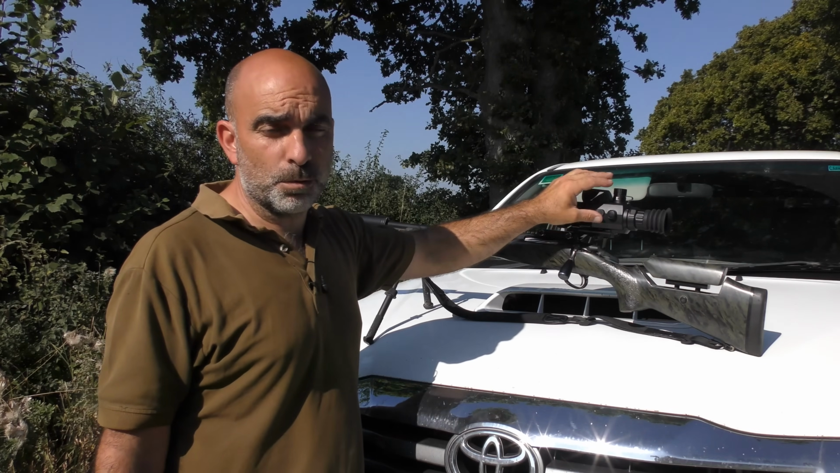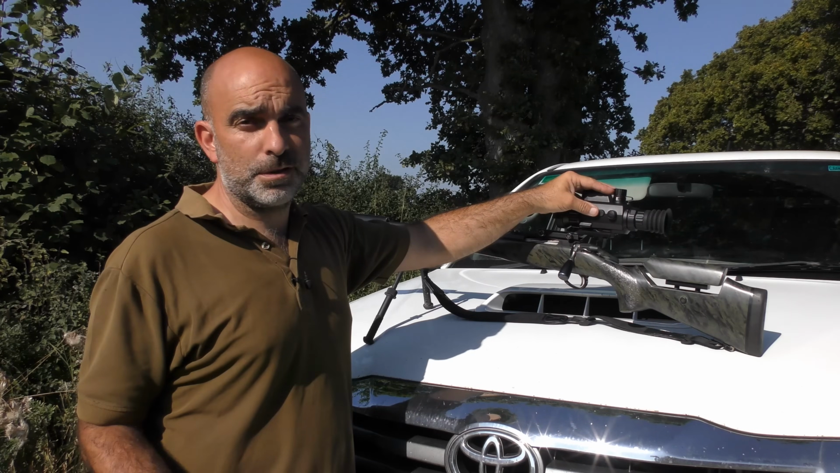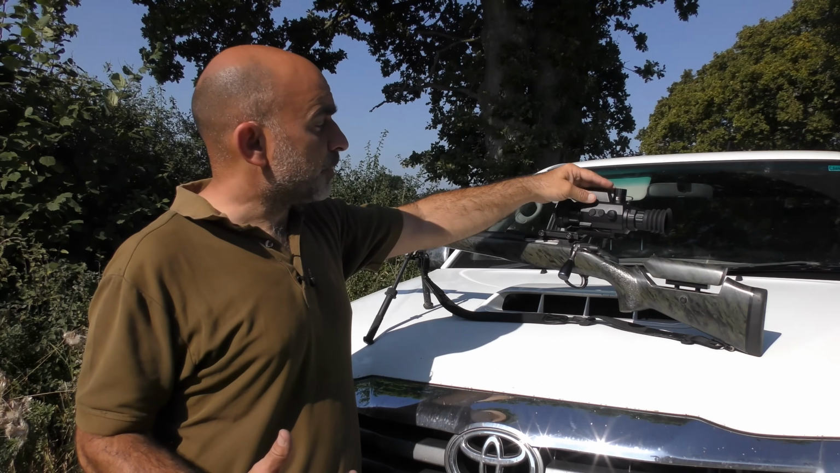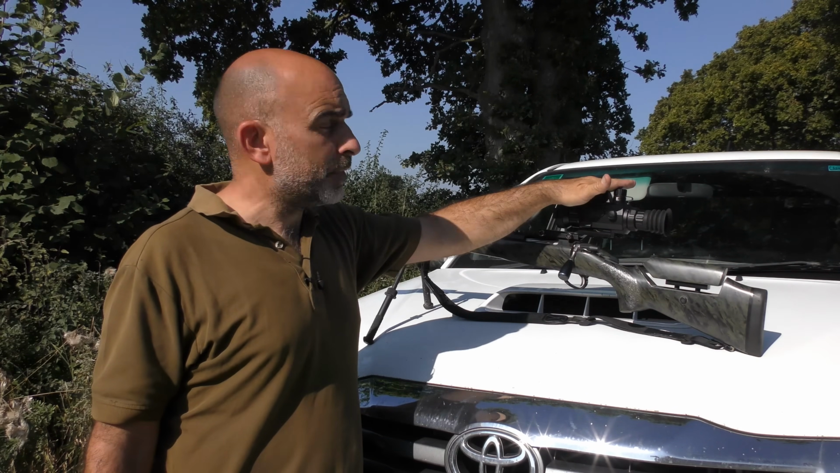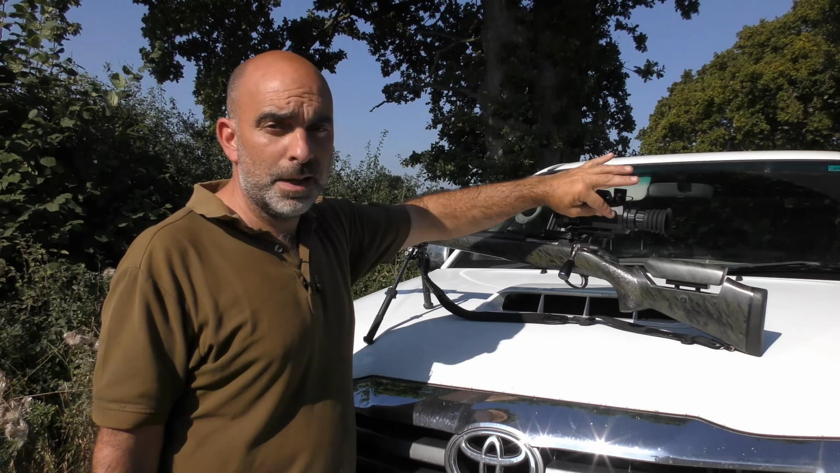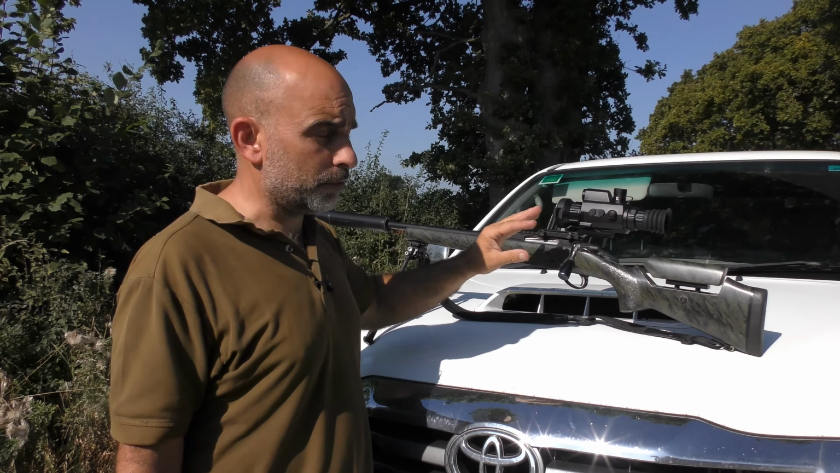There's also inbuilt recording with this and a Wi-Fi feature, so you can stream it direct to a mobile phone or tablet using the HIKMICRO app. You can record video and stills directly to an inbuilt memory. To record footage, you press and hold the laser rangefinder button and the center of the menu button, and that stops and starts the recording.